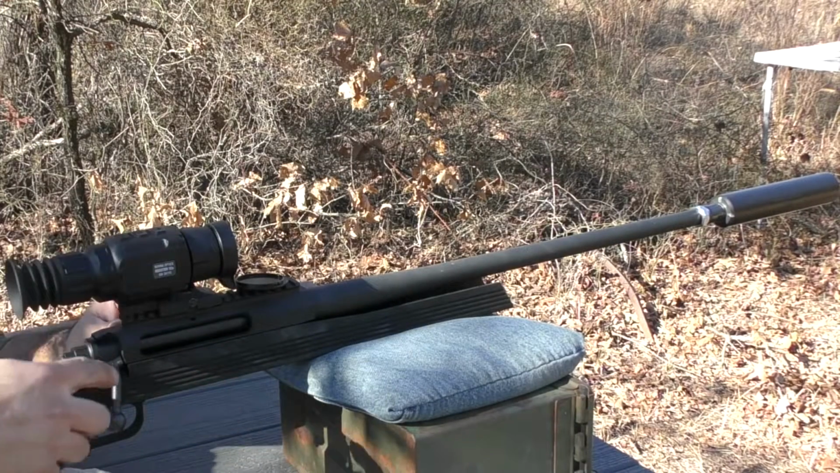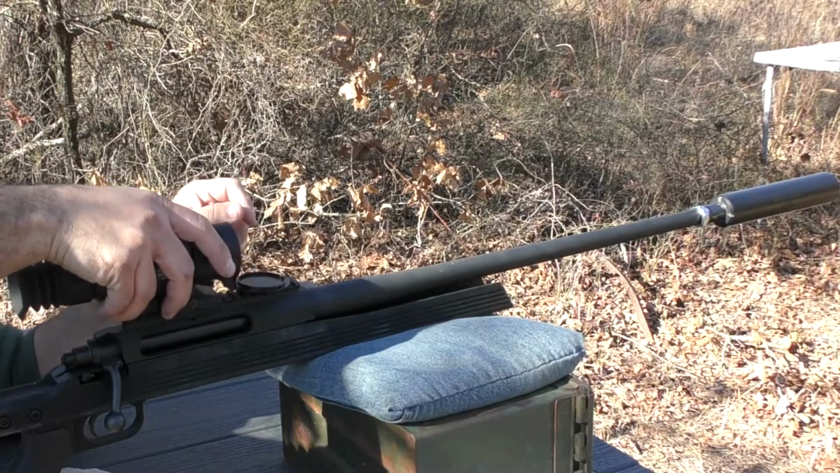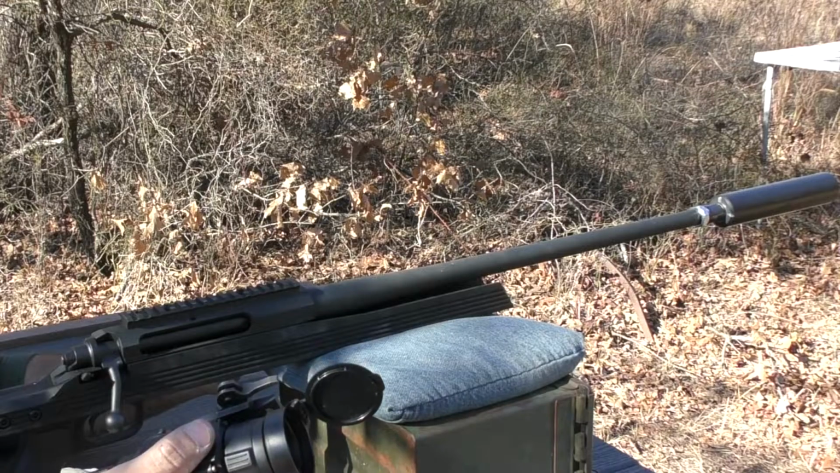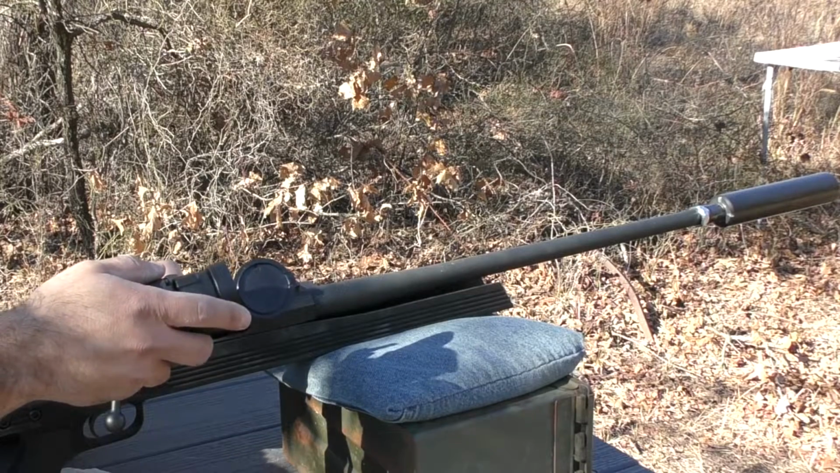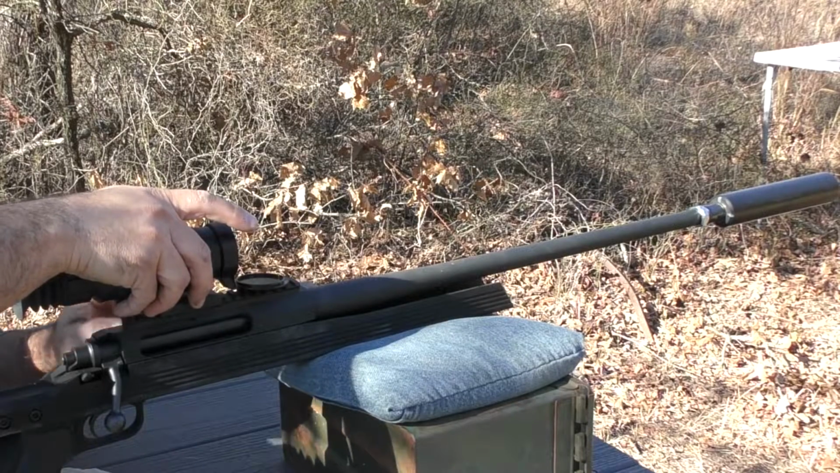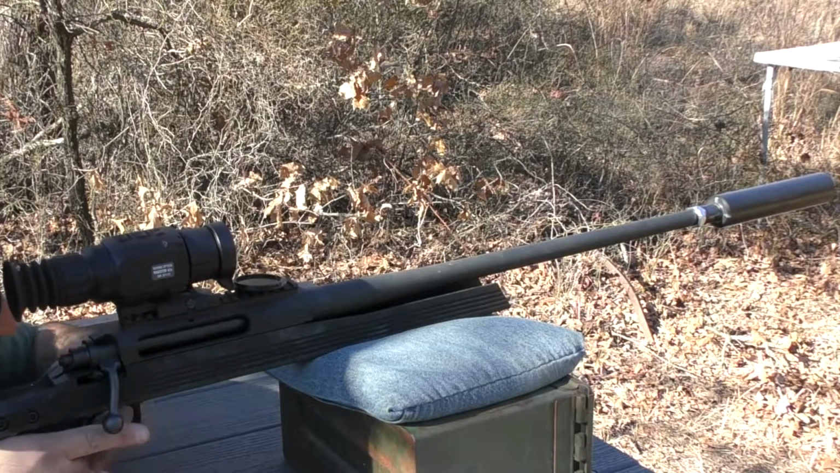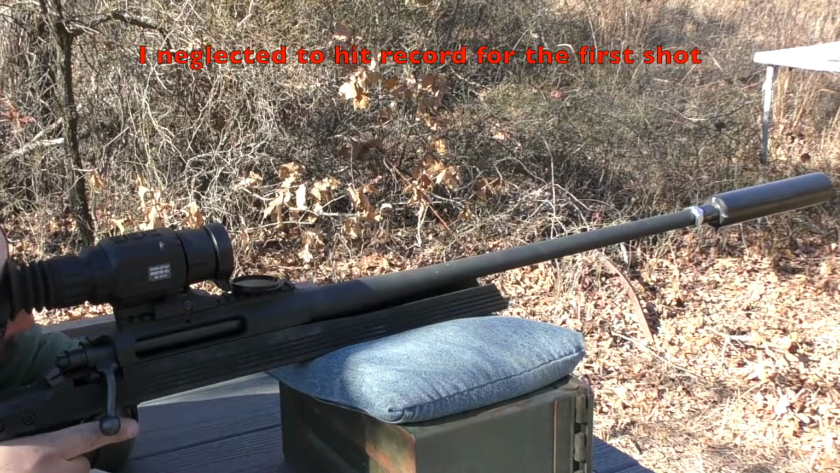Finish up for the day. We're going to go safe. Waking the scope up. Went ahead and flipped that throw lever forward. No tension. 1, 2, 3, 4, 5, 6. All right. Range is hot. Still on 2 times magnification for taking the shot. Target looks good. No concerns.